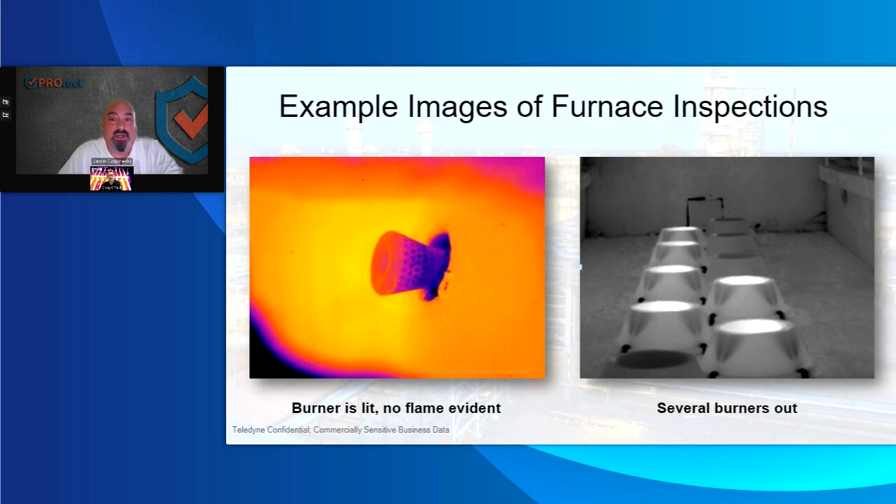On the right-hand image, one of my experiences was that right here you can see 4 of these burners are out. 5 are running. Is this what they wanted? And then you're able to put that inside of a report. I've actually seen a gas line on the bottom of a reformer heater. I saw gas coming out, a little bit shocking, not coming out of the burner, it was coming out of the floor.